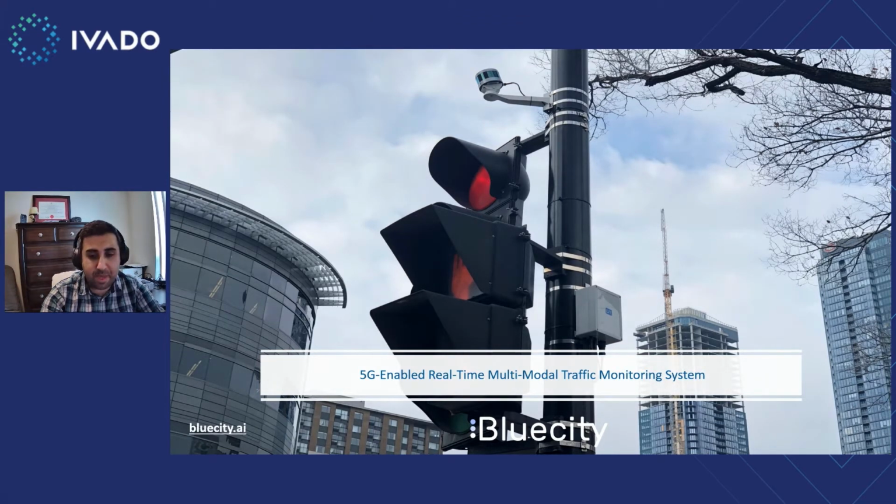For traffic operation applications, we need a technology that provides 24/7 data in all weather and lighting conditions, and that's why we see technologies such as inductive loop detectors, radar, and radar-based technologies for those applications. But those products mainly provide data about vehicles.